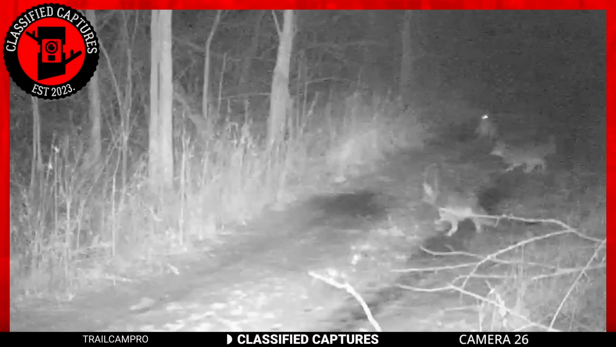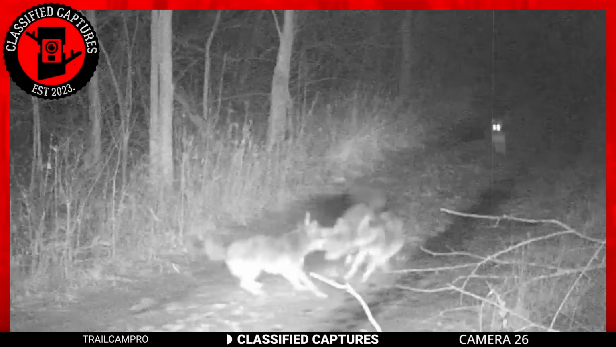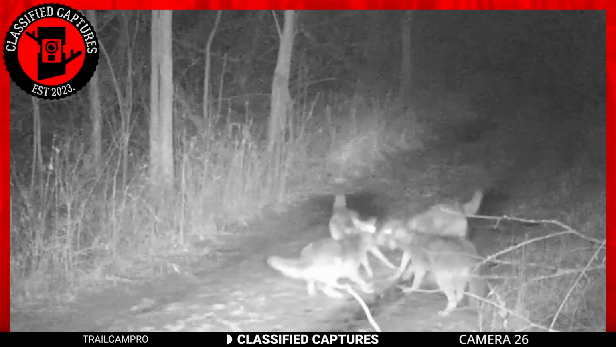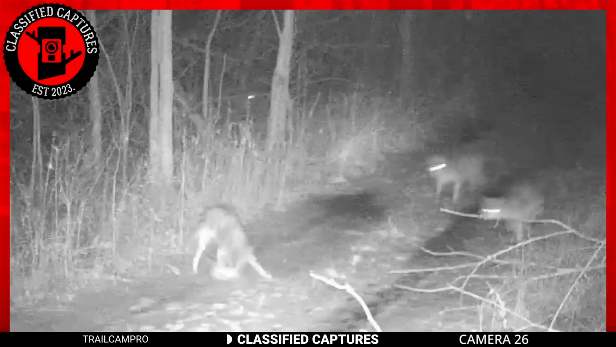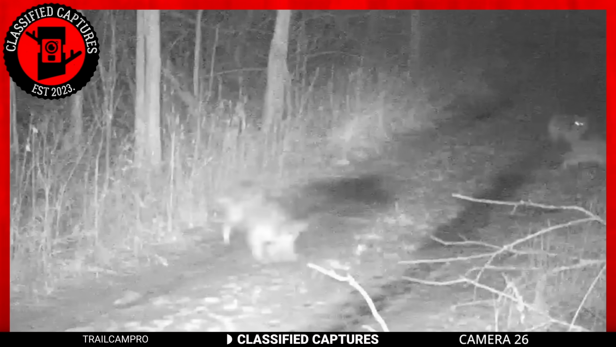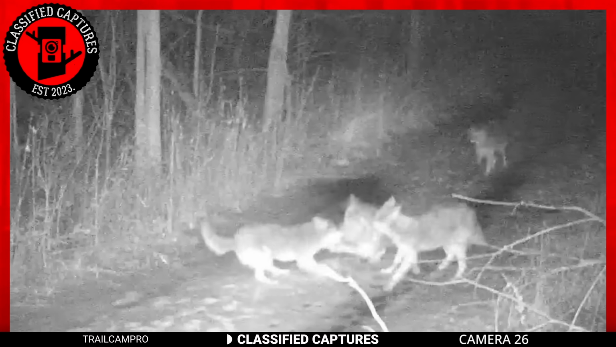It's a cruel world out there, especially for the smaller and more vulnerable creatures that inhabit it. In this particular instance, a poor rabbit fell victim to the ruthless tactics of a group of bullying coyotes. As you can see, the rabbit attempted to flee, but one of the coyotes was quick enough to catch it between its jaws, sealing the rabbit's fate.